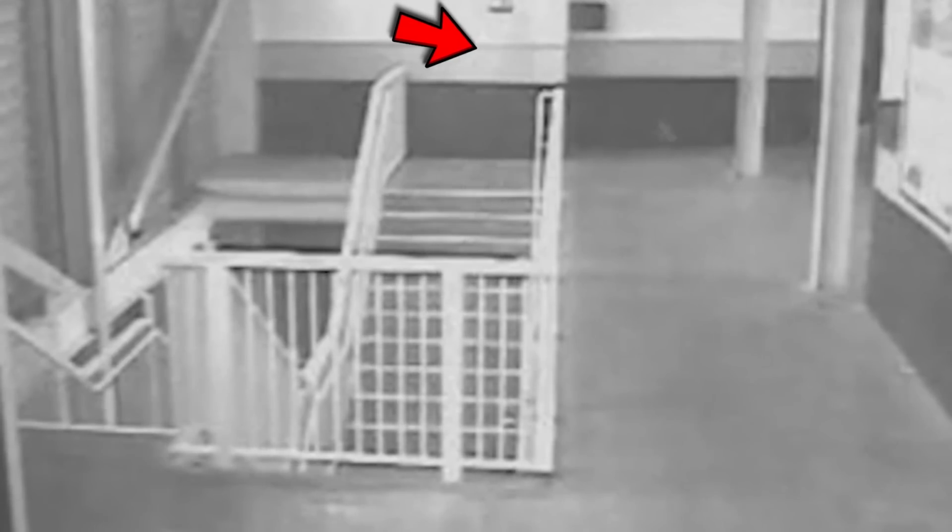Theories abound, but the truth remains elusive. Is this a genuine shadow figure, a clever trick of the light, or something more sinister? Watch and decide for yourself.